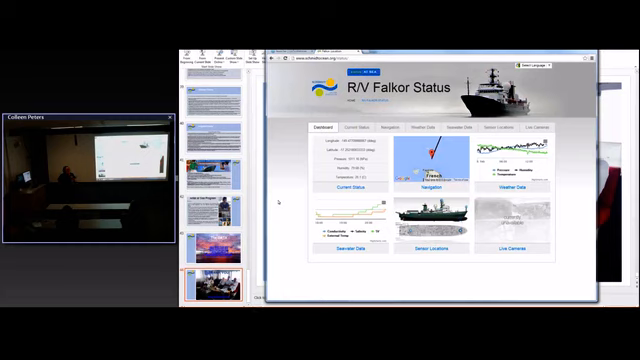I wasn't on that cruise, but I think it may have also been used for some photo mosaicing from a variety of vehicles.